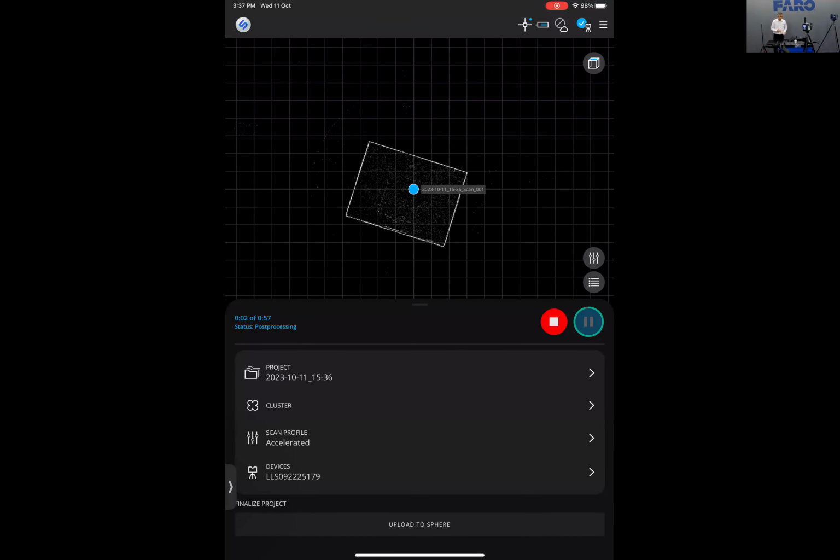Now, if I need another scan so that I can have more information, for example, I simply move the scanner to the next location, and then I can resume scanning. So let me just hit the play button again.